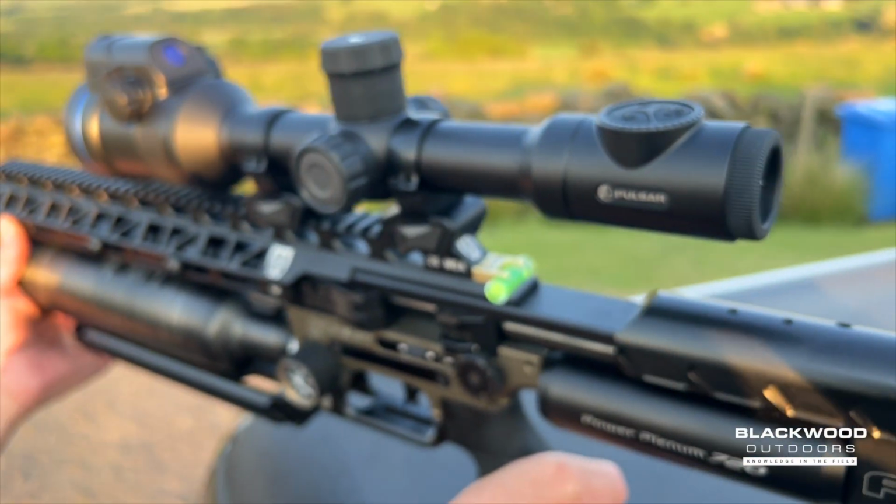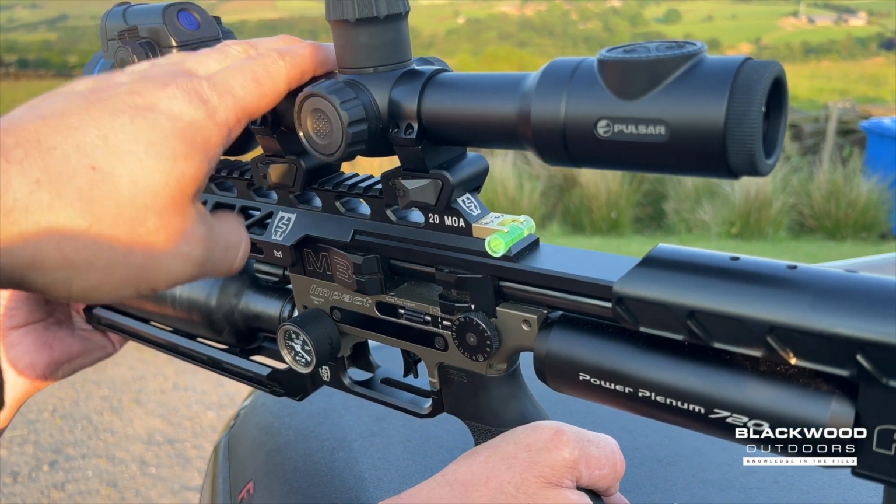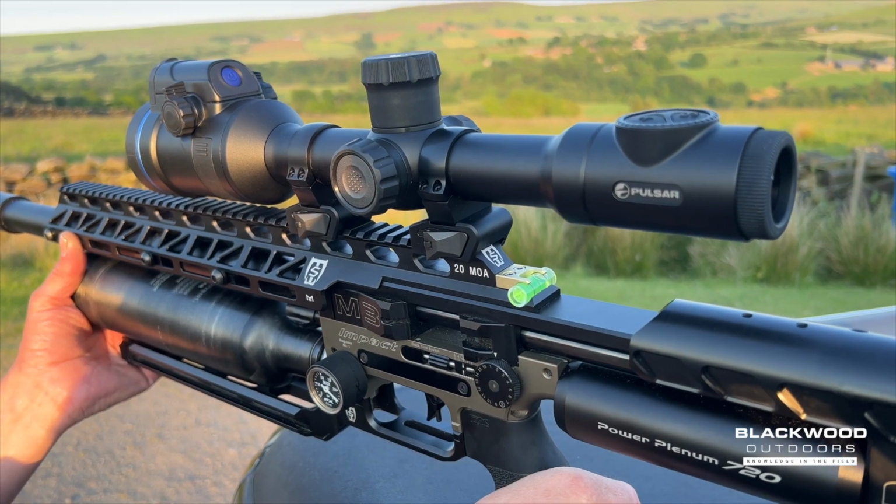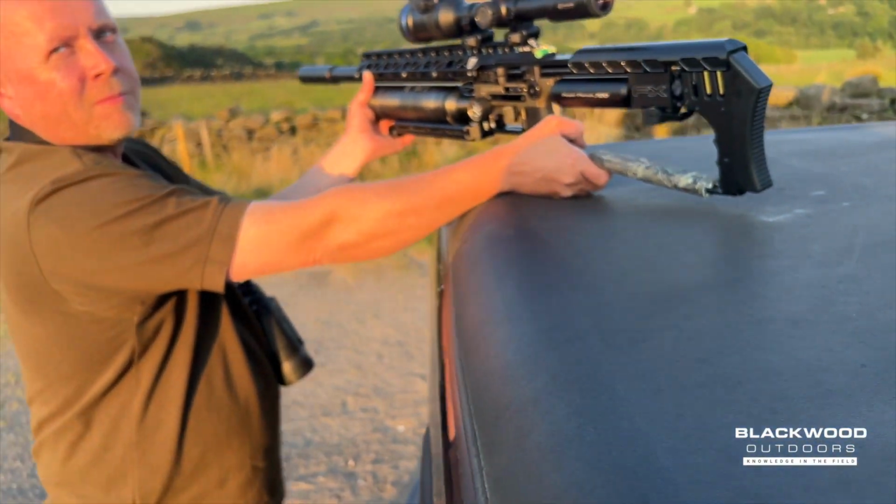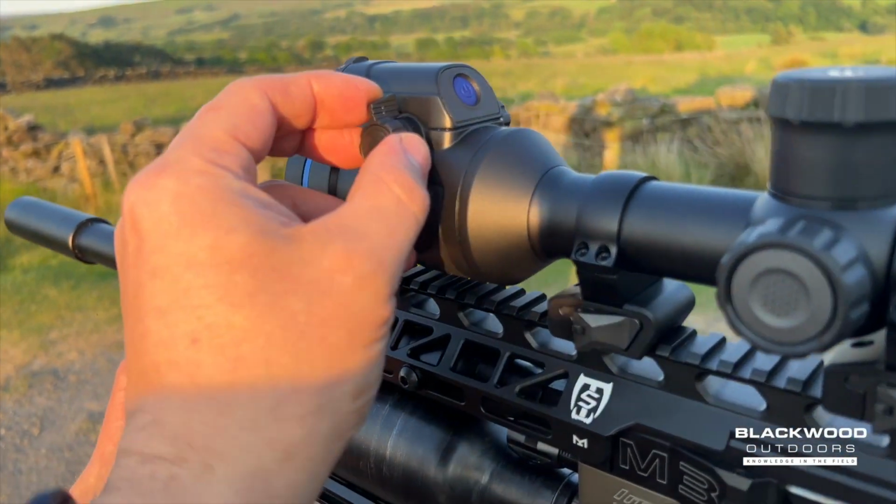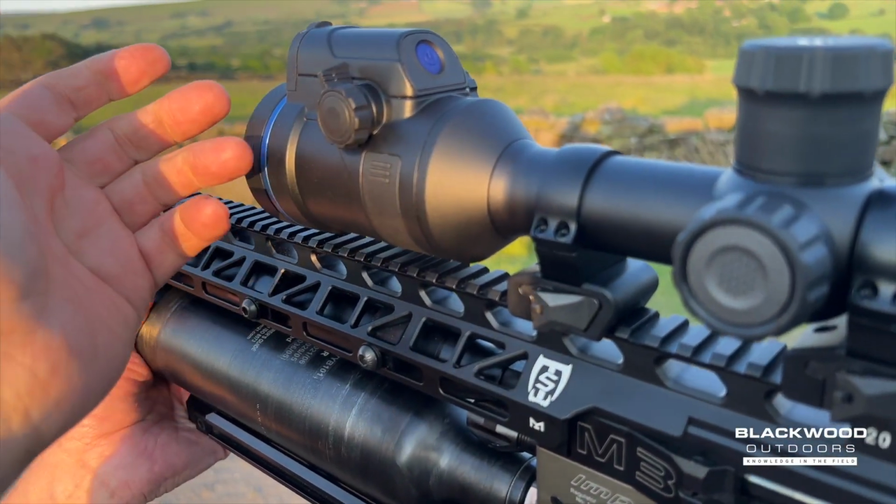I'm really impressed with it, and I'm going to be keeping this actual scope myself. That's how impressed I am with it. So for anyone looking for an all-round, all-in-one device, it's good. I like it. Something else I like is the little throw lever on the zoom. It's slightly different to the other ones, isn't it? You've got a thumb, that'd be nice for gloved hands. Yeah, so you've got that little bit compared to the old one.